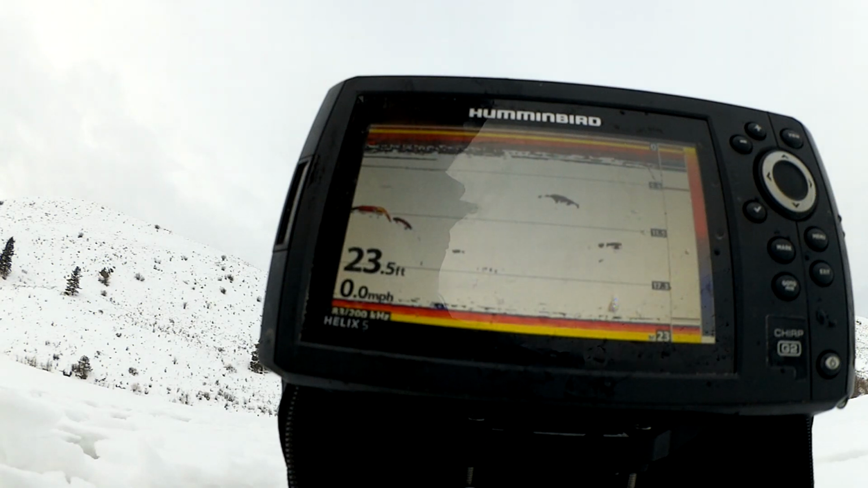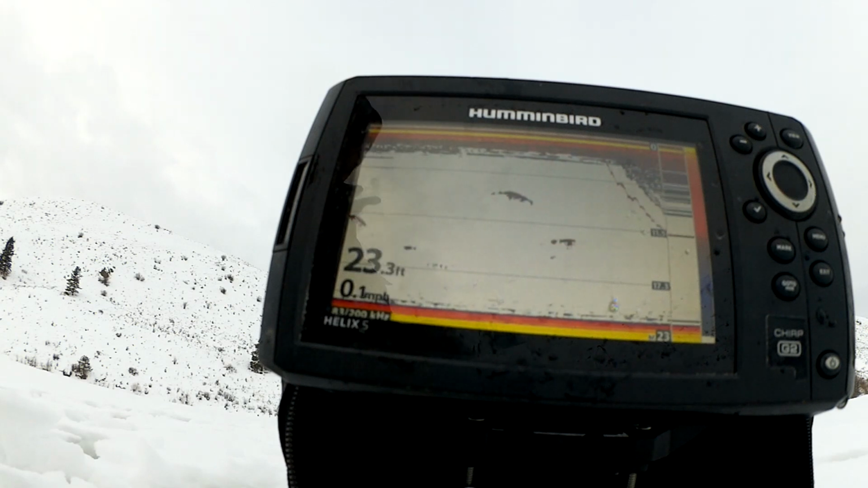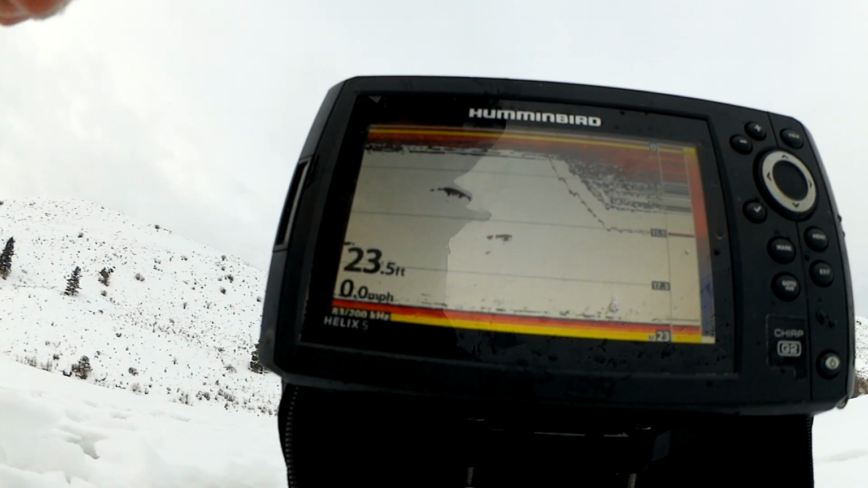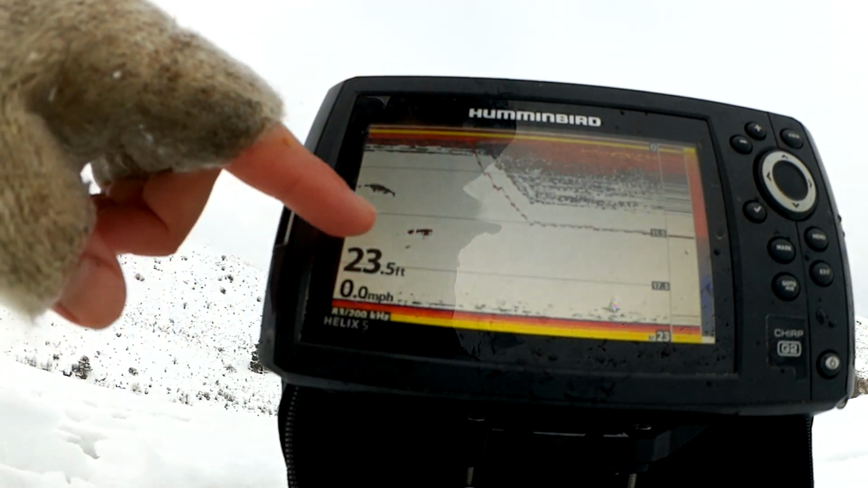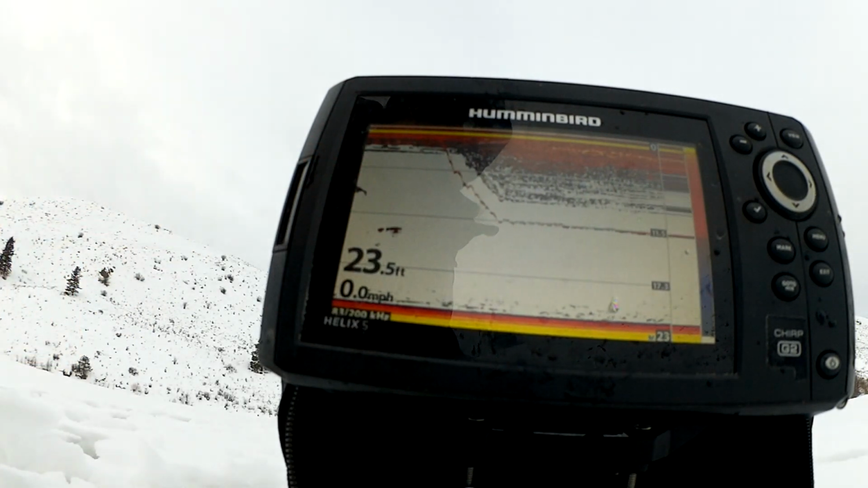There's my jig going down. You can see it. You can see the braid going down with it. Let's see if we can drum up some business here. That interference from the braid will go away as the ice melts off the braid and the air trapped in there goes away. But there were two fish here. Might have been the same fish that swam out of the cone that the transducer is broadcasting and then back in a little bit deeper.